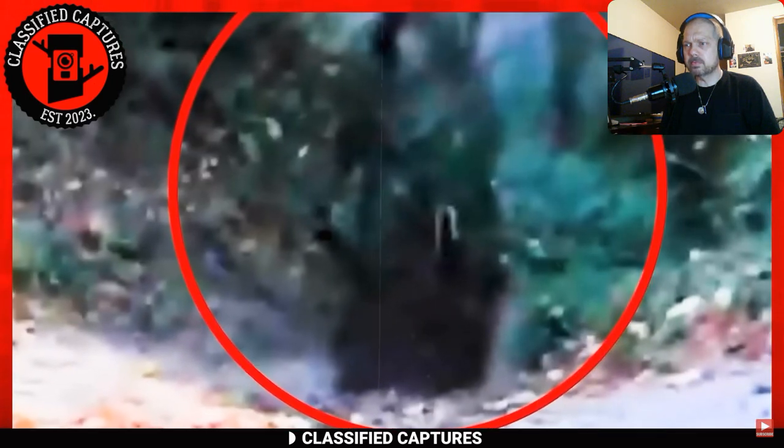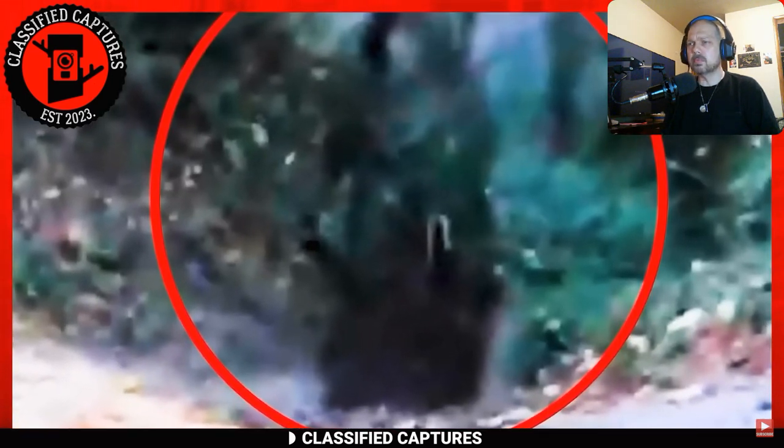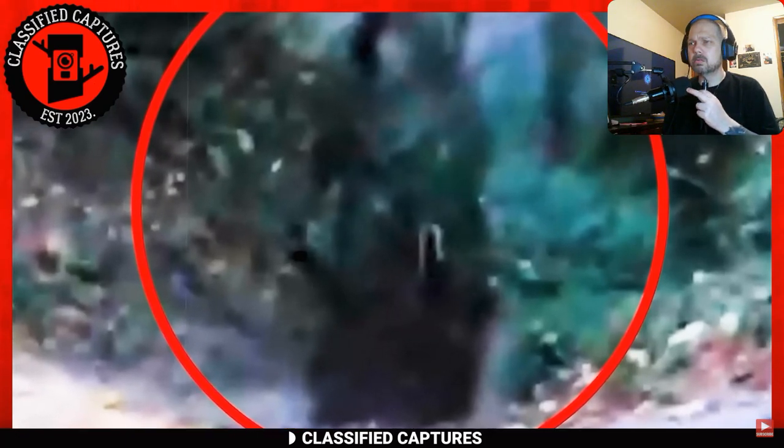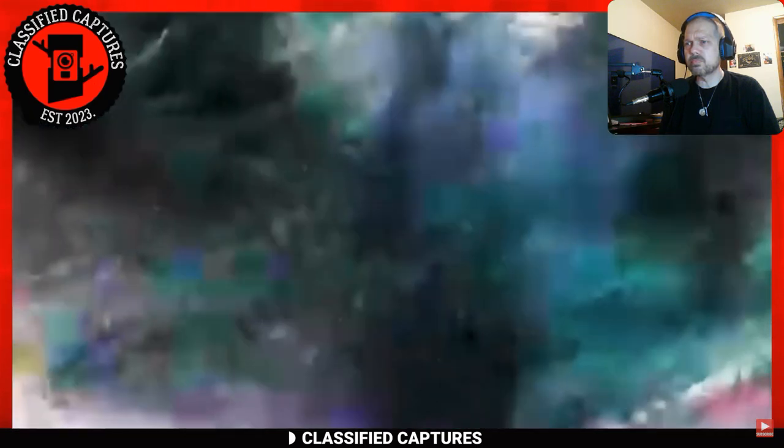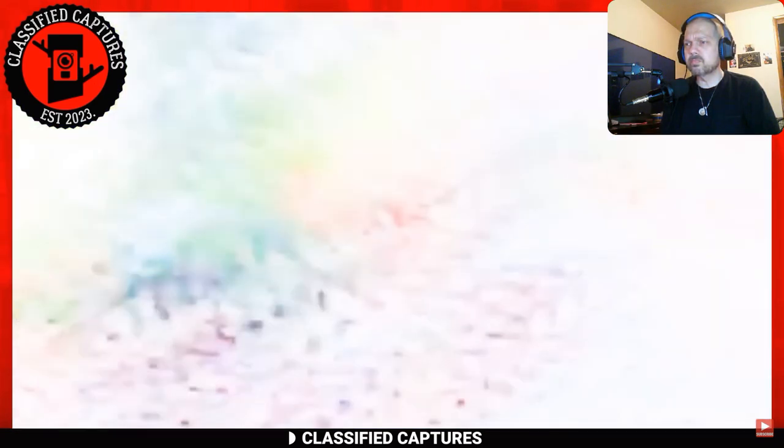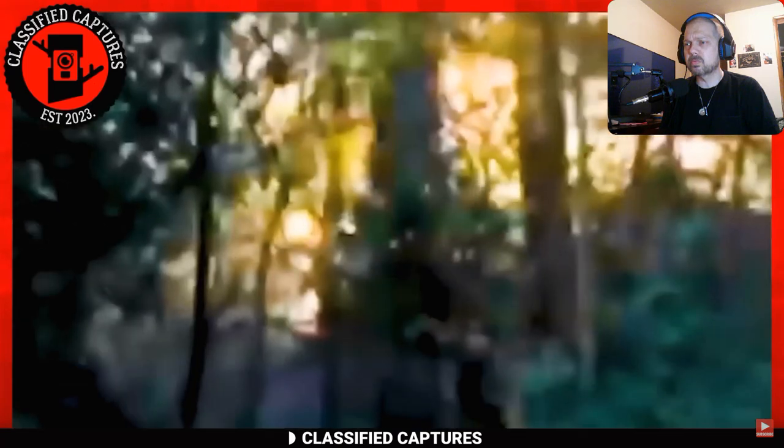This person was walking a path in the woods when he came across this apparition. It looks like a person in dark clothes from head to toe. The entity appears as a figure dressed entirely in dark clothing. The entity was spotted near an old abandoned castle.